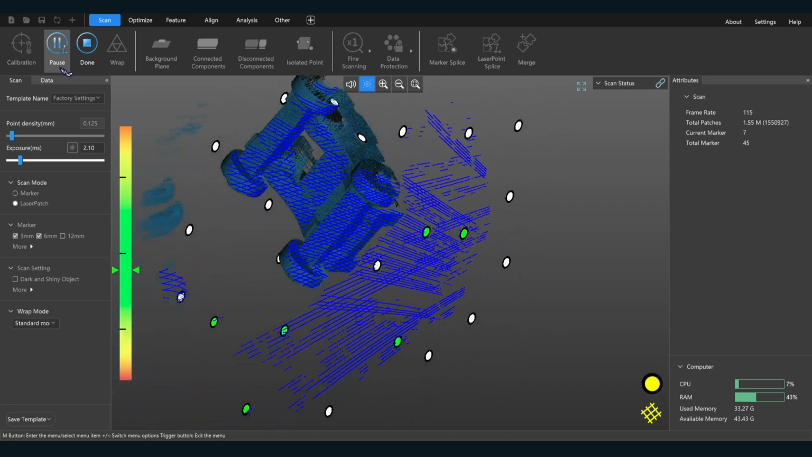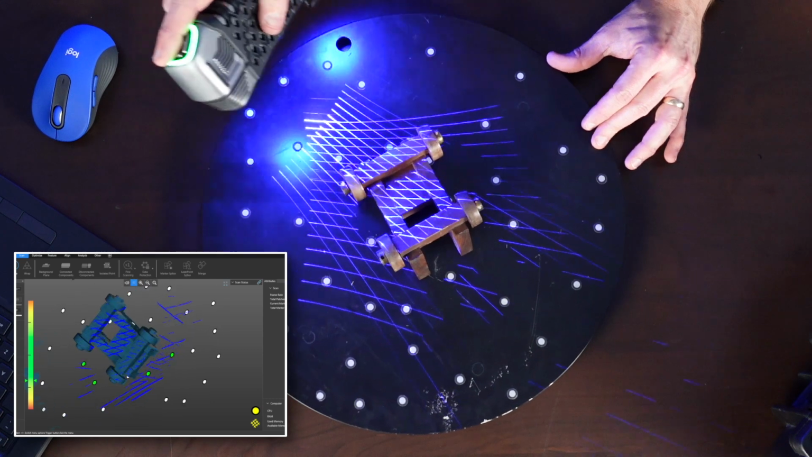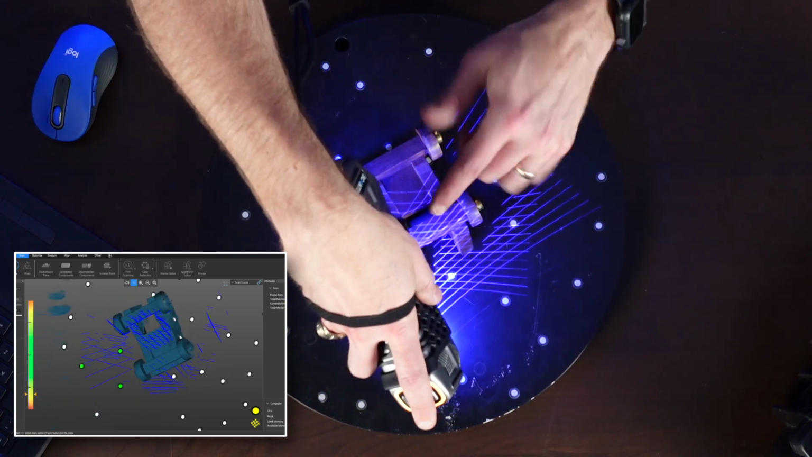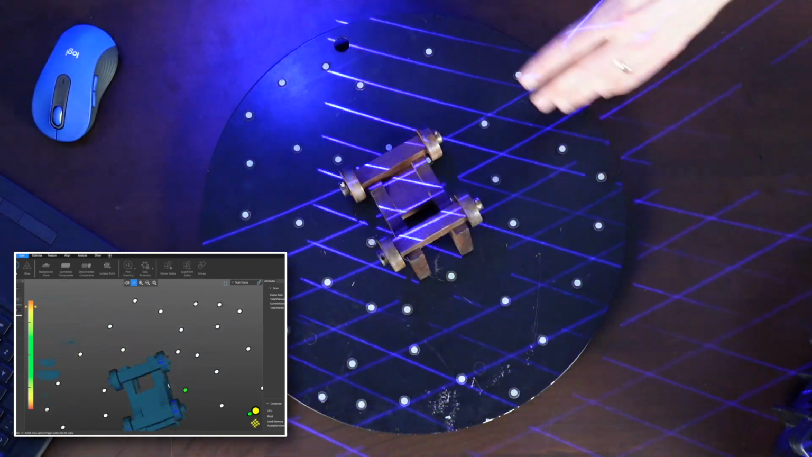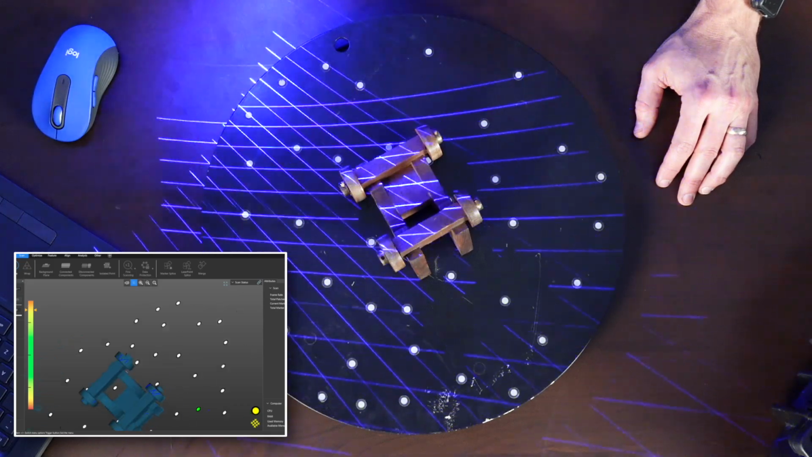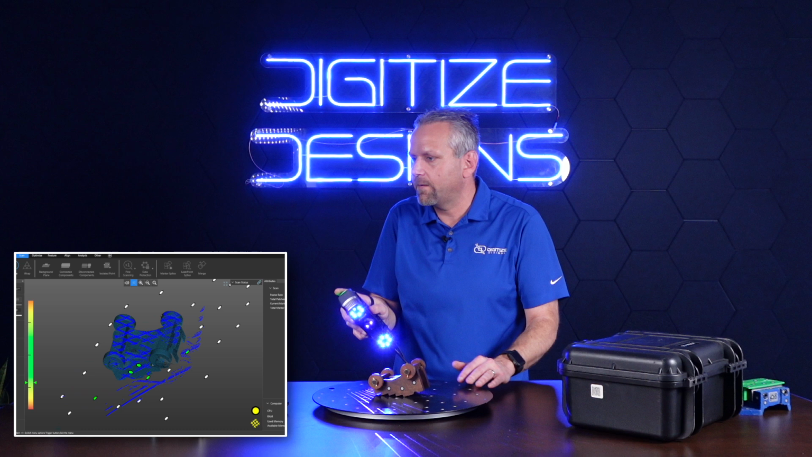So I just glance at the object occasionally to orient myself, because you can see, if I go right here, I see lasers all over this part, but I'm not scanning because I'm way too close. If I look out here, I see lasers on the part too, but I'm not doing anything. I'm not scanning. So your real feedback is the screen. So always watch that as you're scanning.